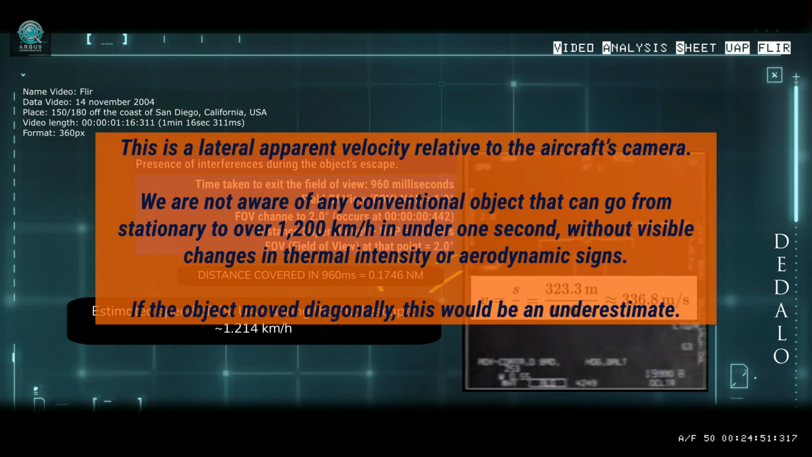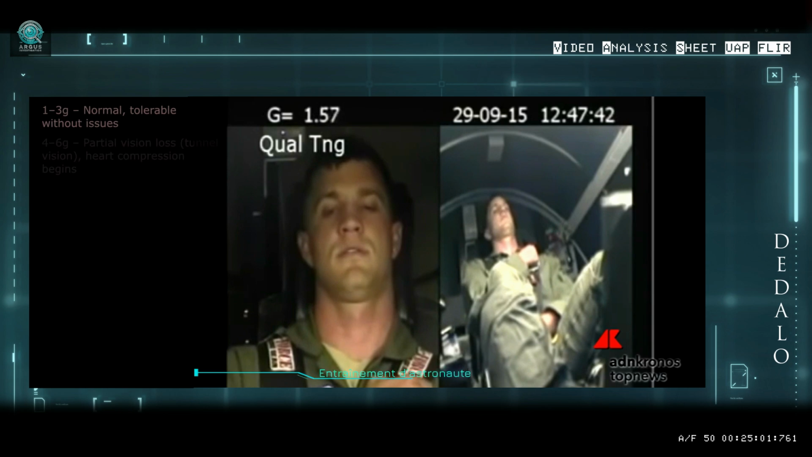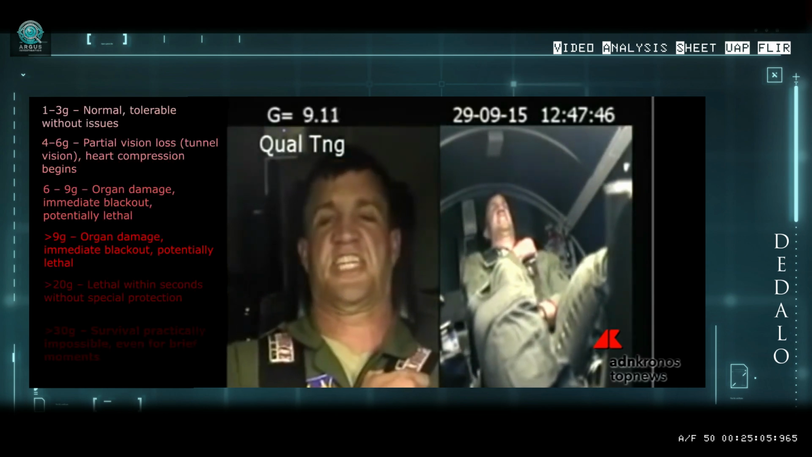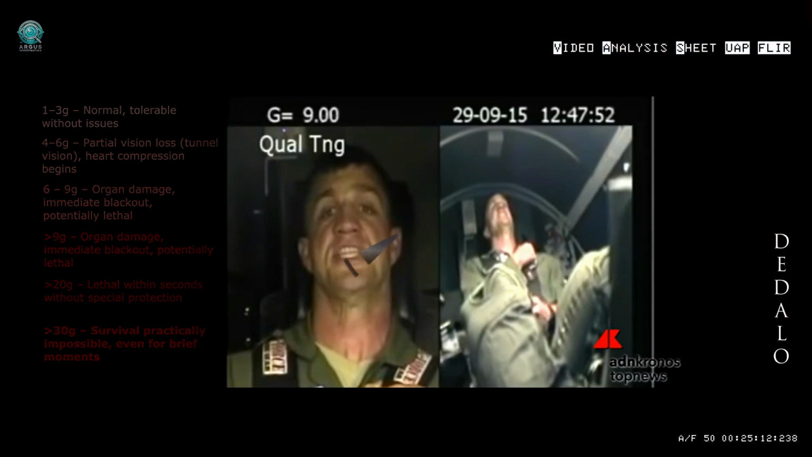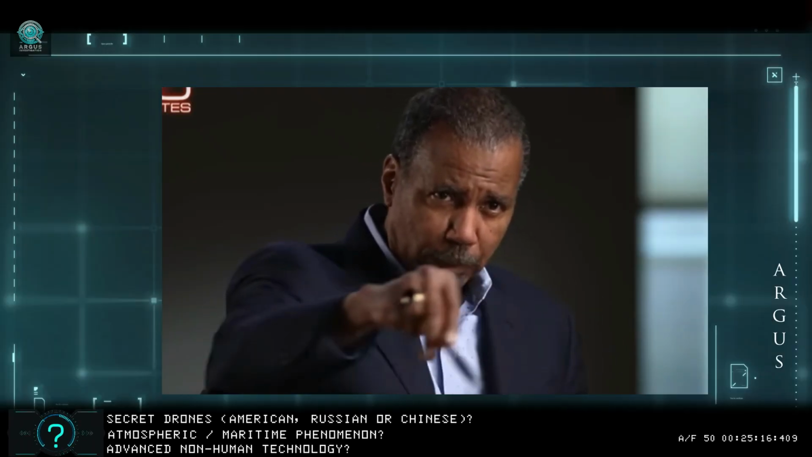Considerations: this is only an apparent velocity. It is not a conventional object, neither by today's standards nor those of 2004. If the object moved diagonally, this would be an underestimate. No human pilot could survive such acceleration without an unknown compensatory system, nor could a conventional mechanical body withstand such stress without disintegrating. The object's behavior is neither random nor chaotic.